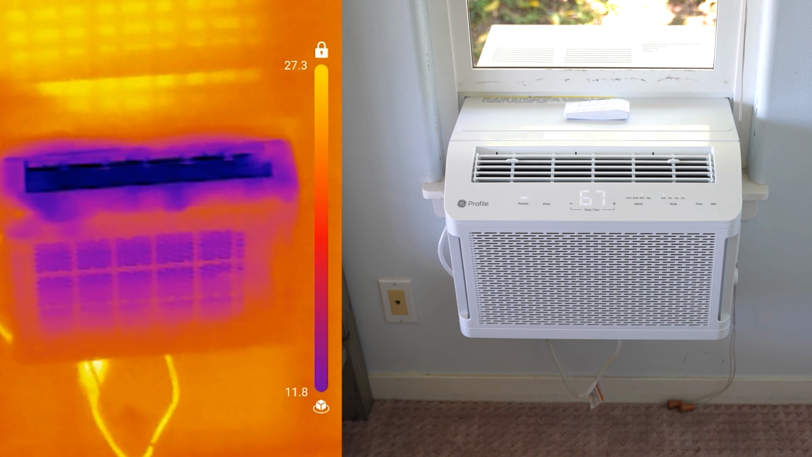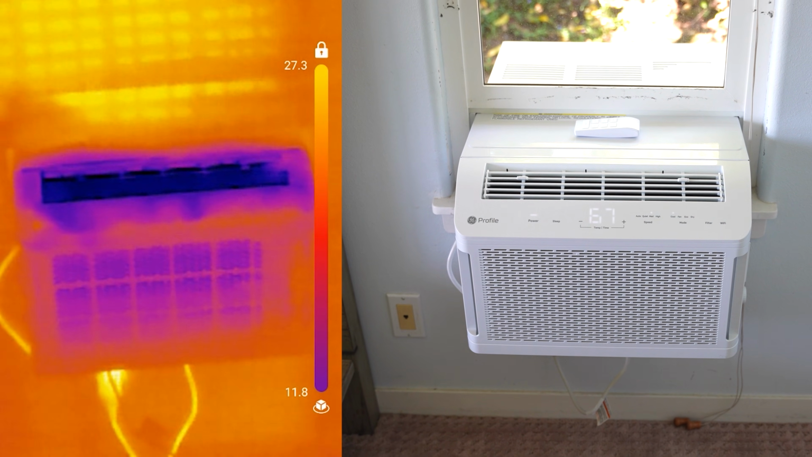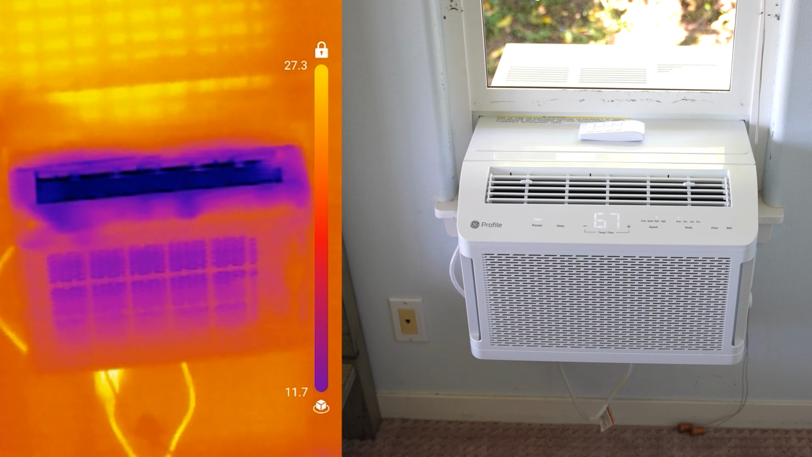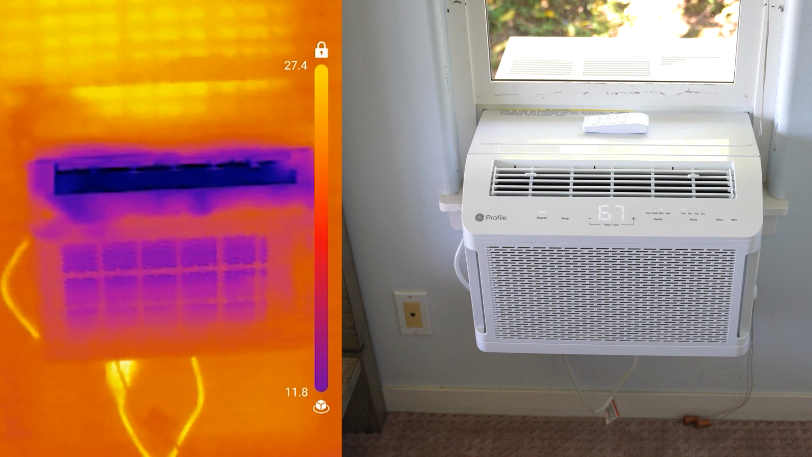And here's the window AC in our bedroom. Nothing too interesting to report here, but I do find it impressive that the power cord gets so hot. It's literally glowing on the thermal camera.